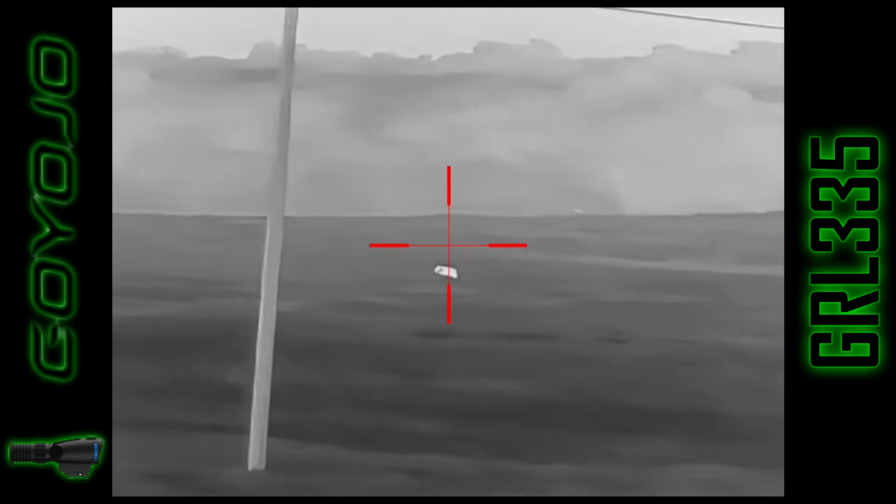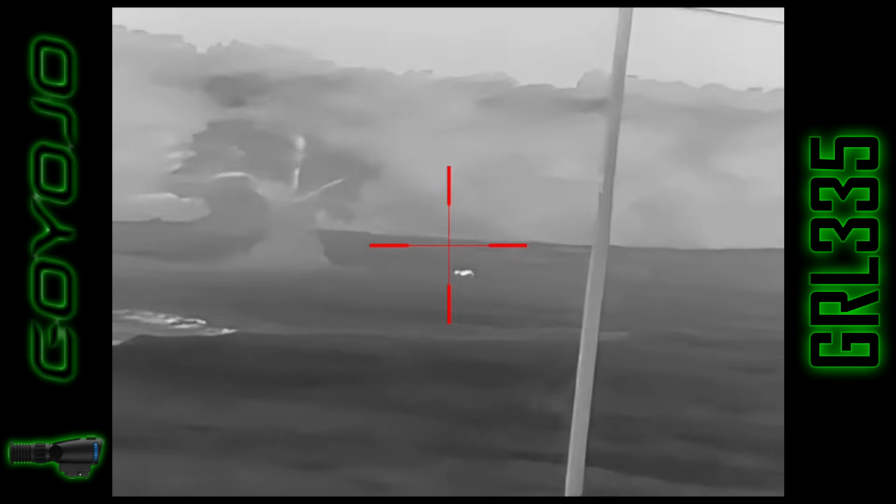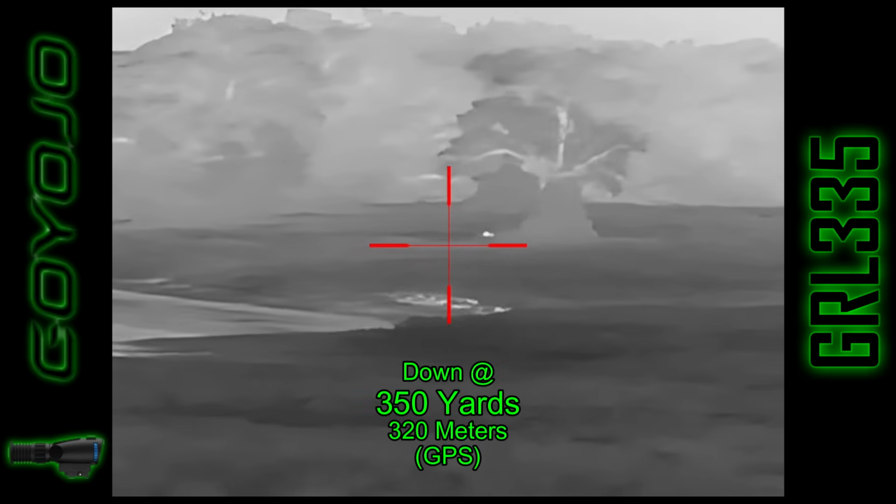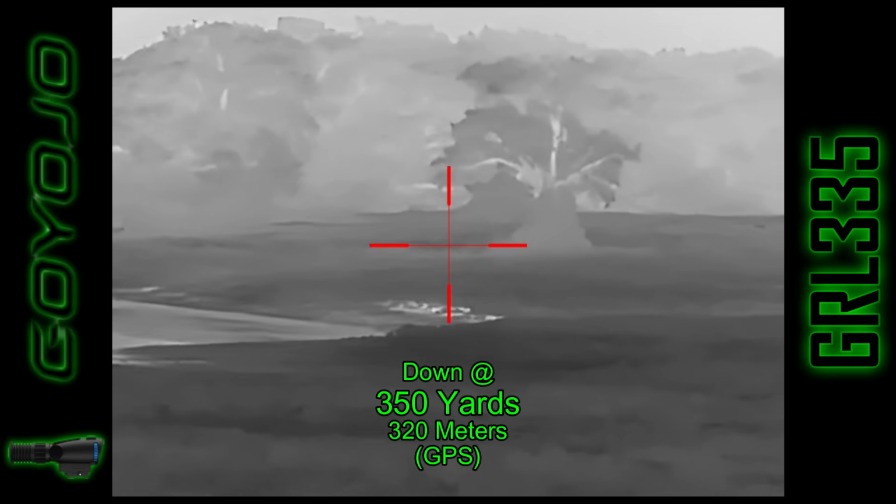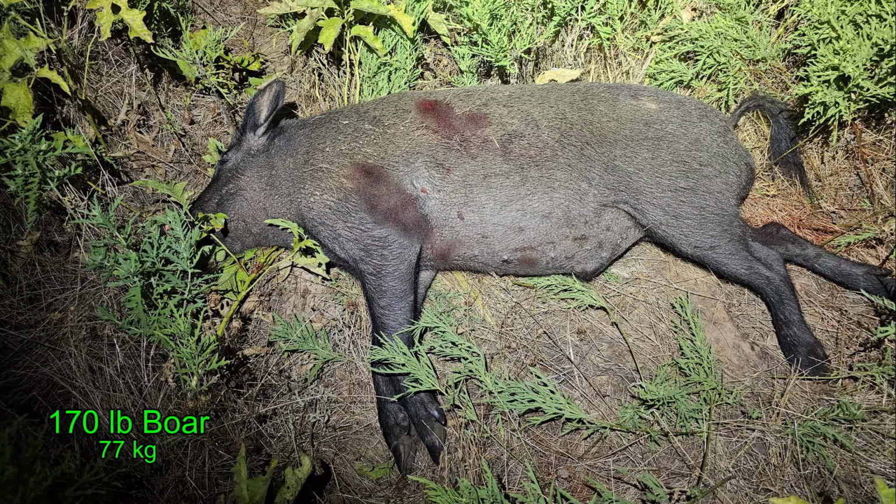And now the hog is noticeably slowed down. Not sure if that one connected or not, but the hog finally collapses at 350 yards. The hog turned out to be a boar coming in at 170 pounds and was shot 4 times.